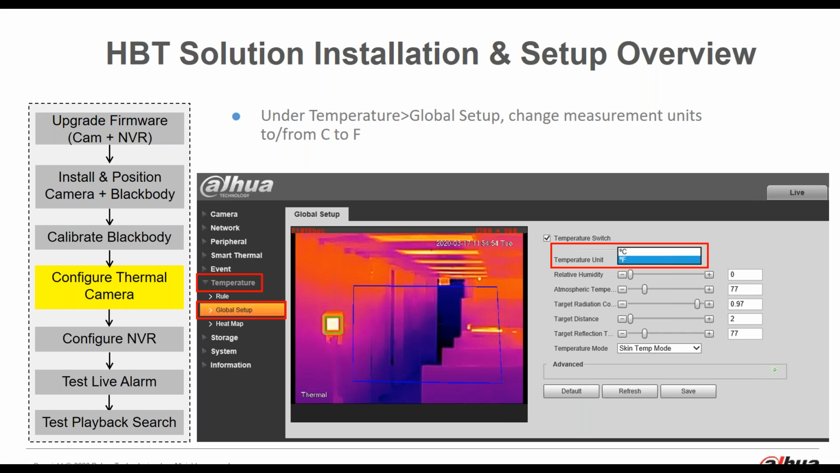Now, next, what you need to do is configure the thermal camera. So what you need to do is go to a PC and, using the web browser, directly connect to the web interface of the camera, and then under temperature global setup, probably the first thing you want to do is change the measurement units to Fahrenheit, which is shown here in the red box.